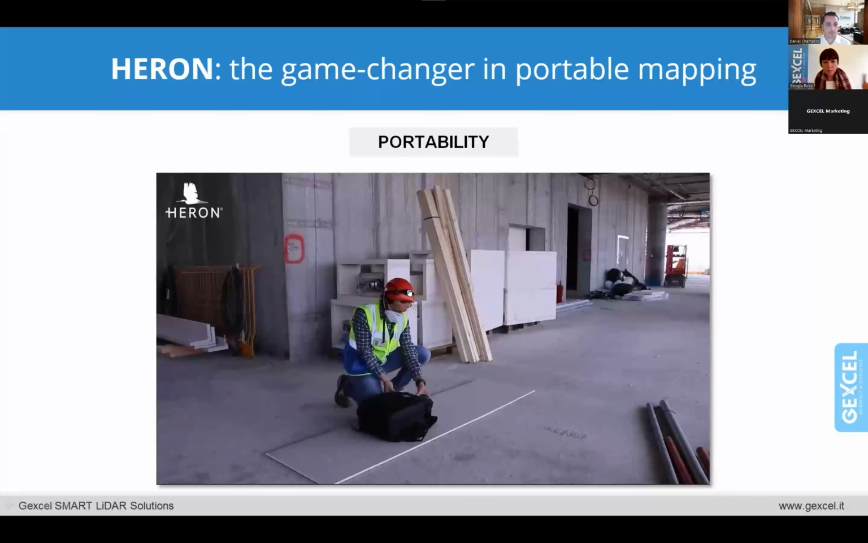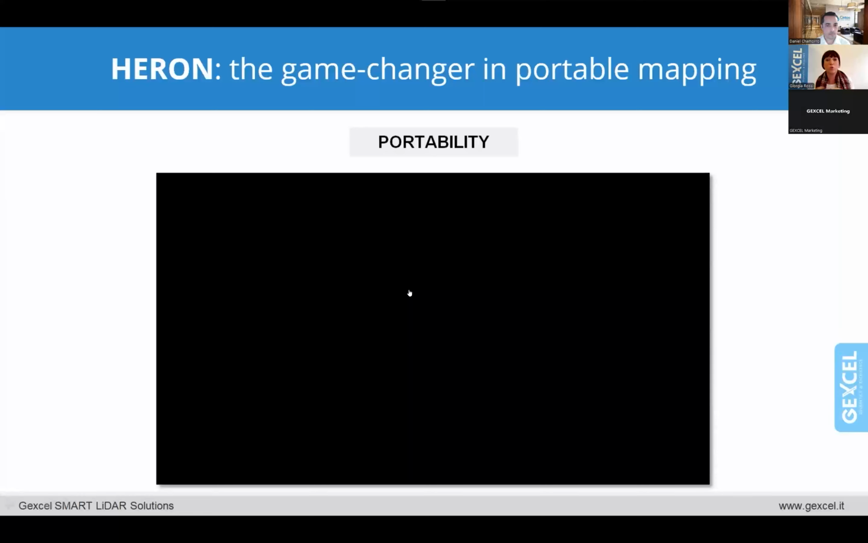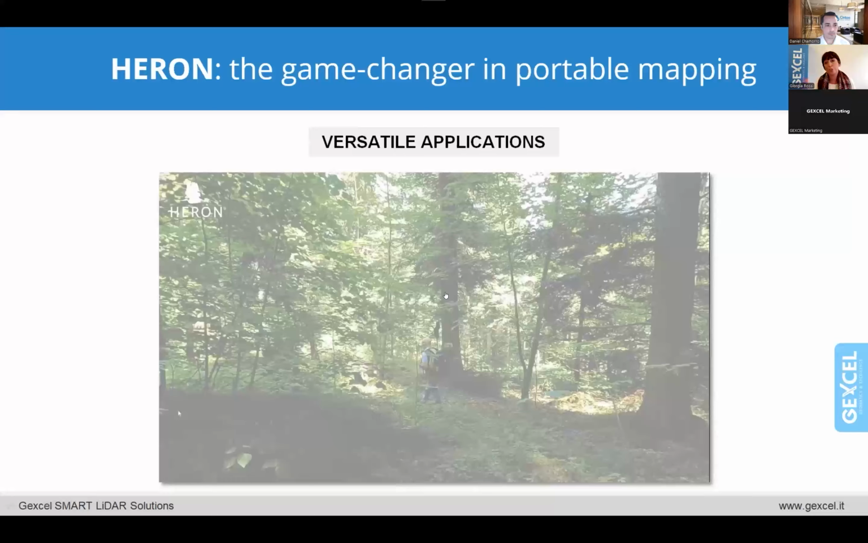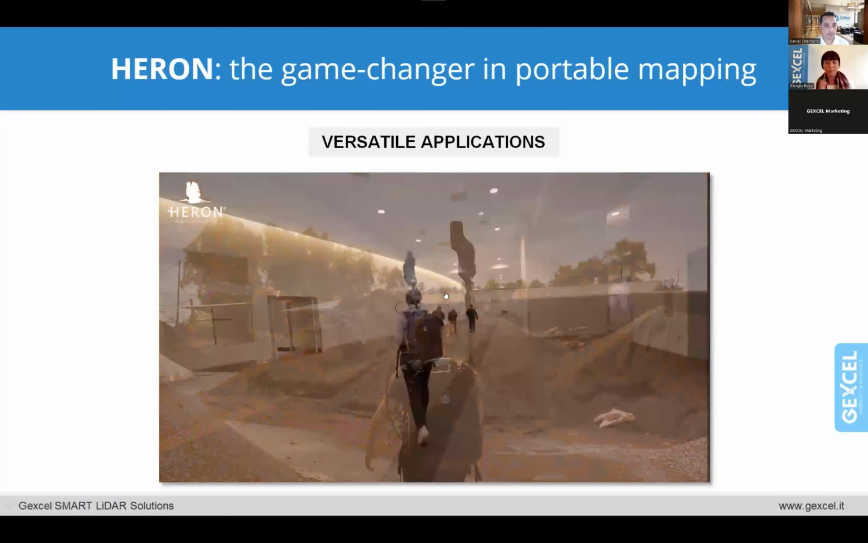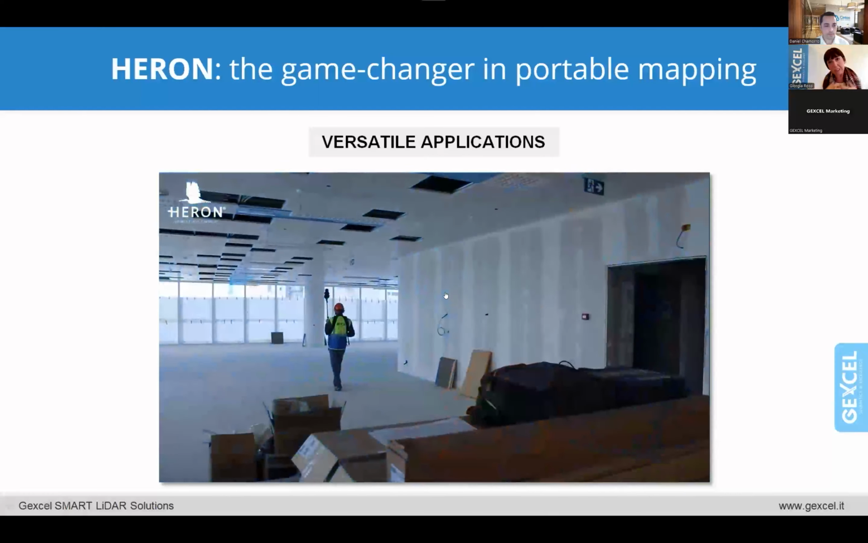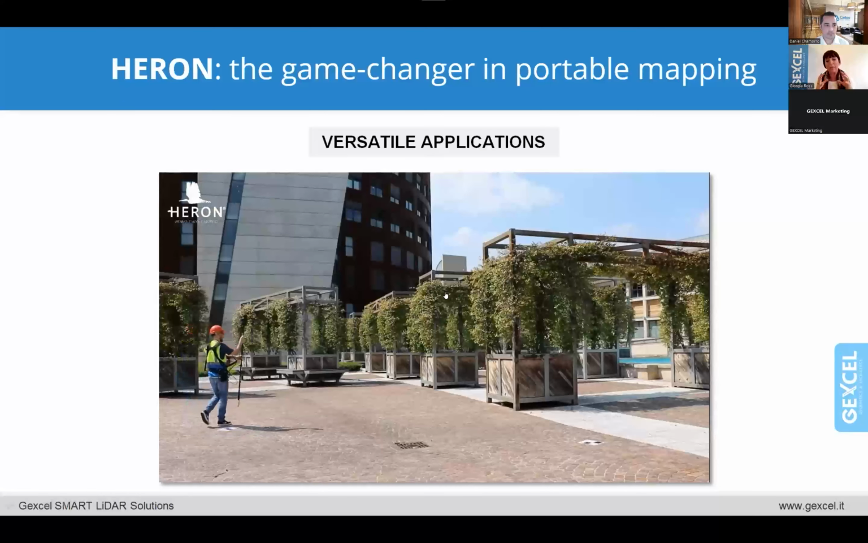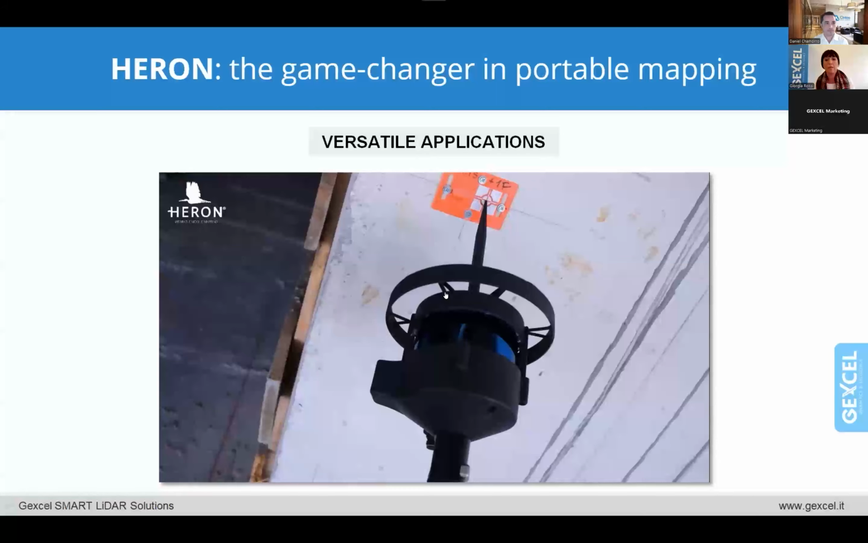As you see here, everything can be packed in this rugged backpack. So it's very convenient also when you have to travel, because you don't have to ship anything. It's very versatile in terms of application, because it can work indoor and outdoor. It does not need any calibration or initialization procedures. You do not have to close the loop, and you know how important this is when you work on site.